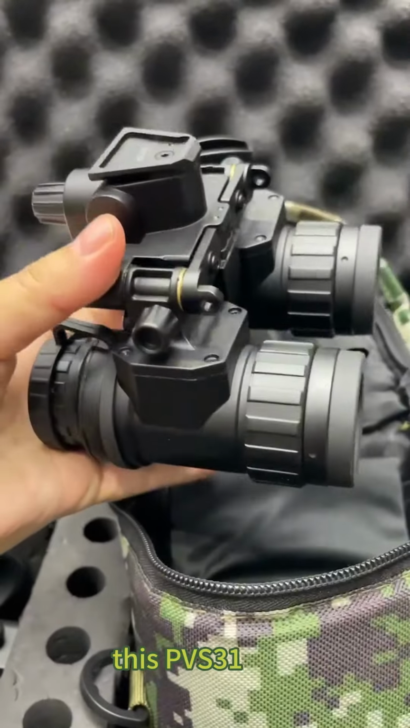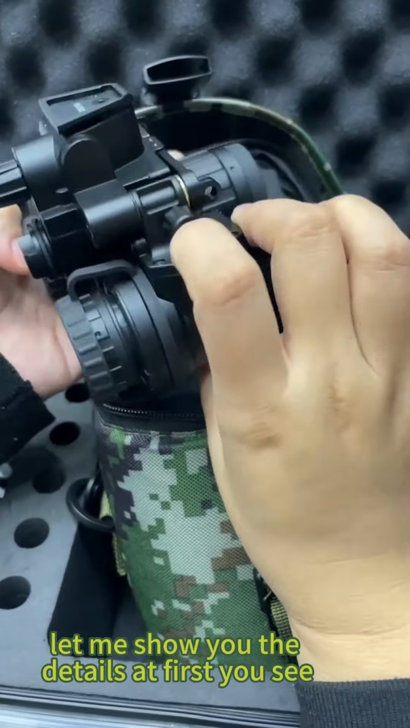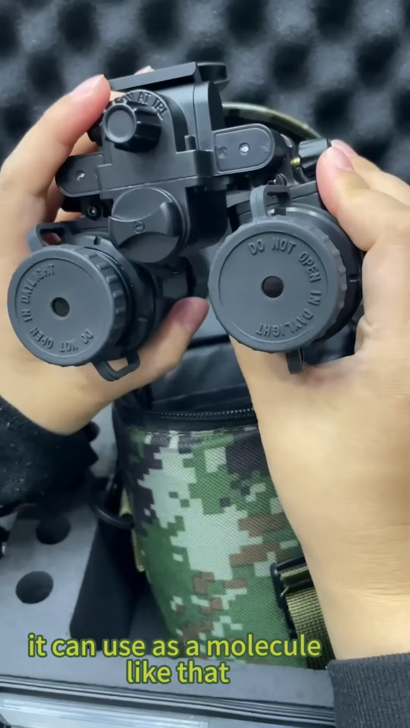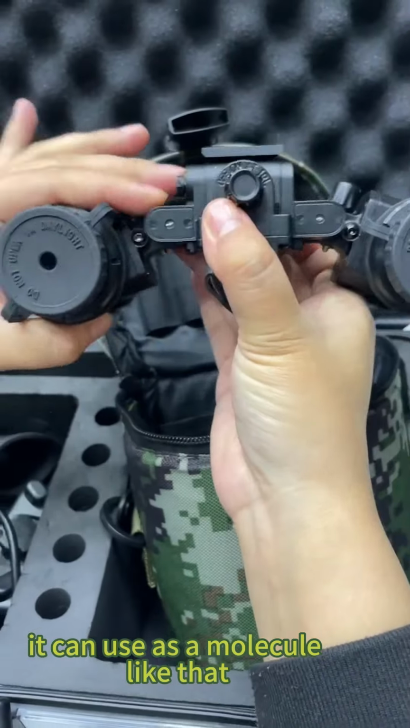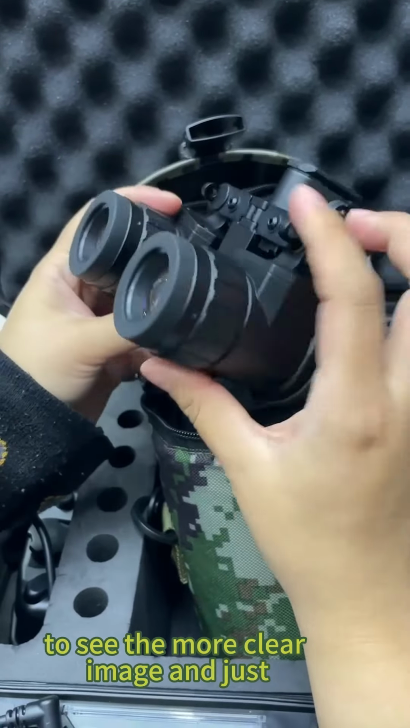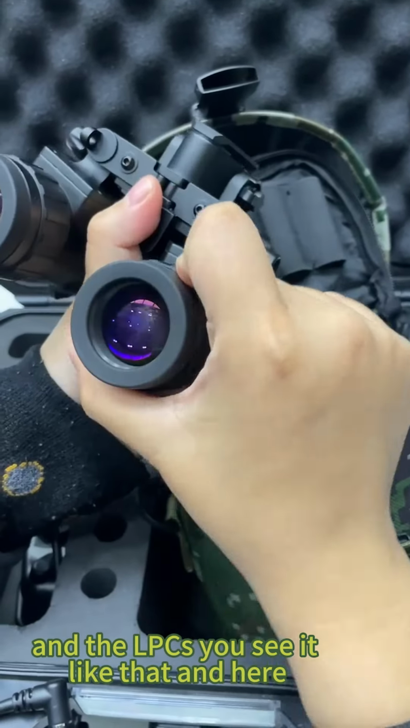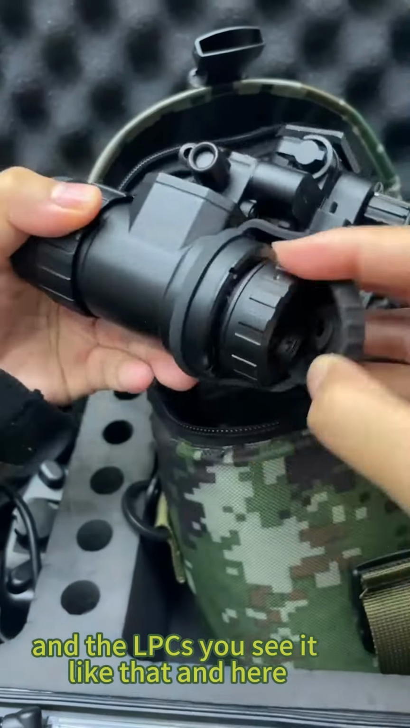this PVS31. Let me show you the details. At first, you see, it can be used as a monocular like that to see a clearer image, and adjust the objective lens and the eyepieces. You see like that, and here.